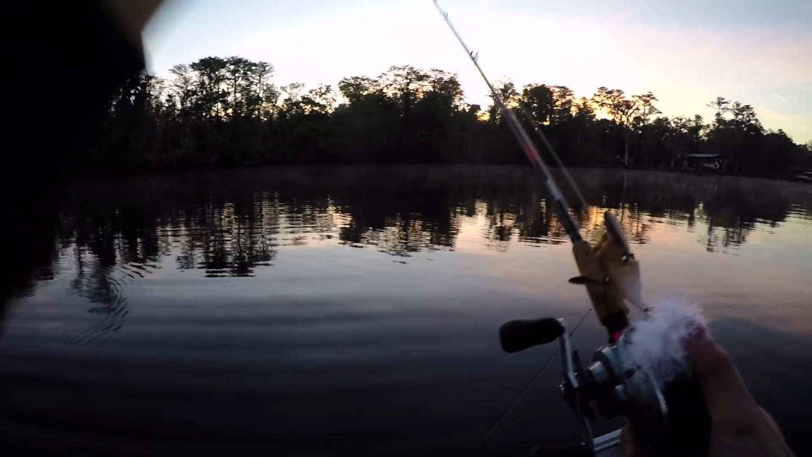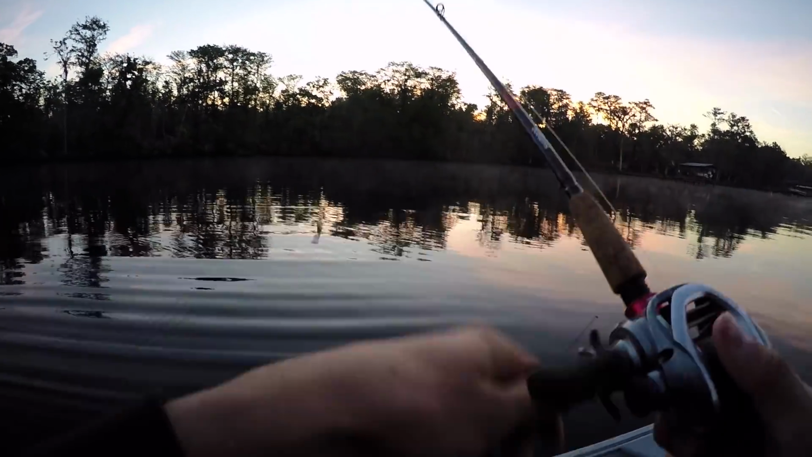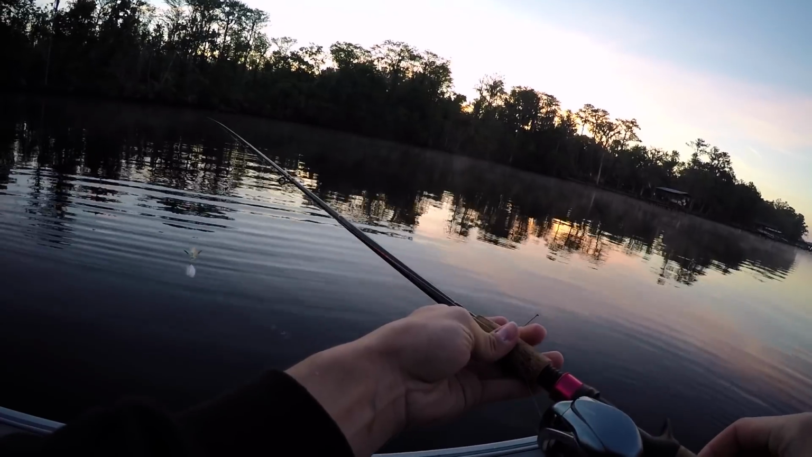All right, we're gonna be throwing some topwater action here. I've got the bat that I was throwing last time. I did get a hit on it last time I was out, so we're gonna try that. See what's going on there.